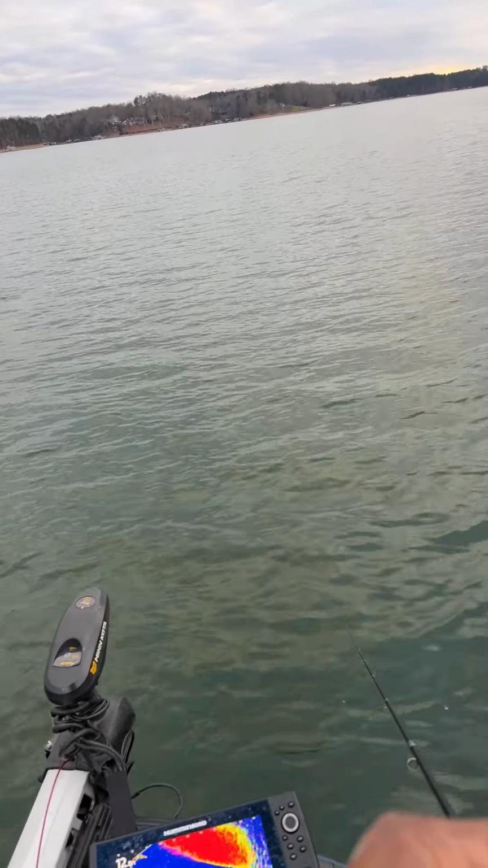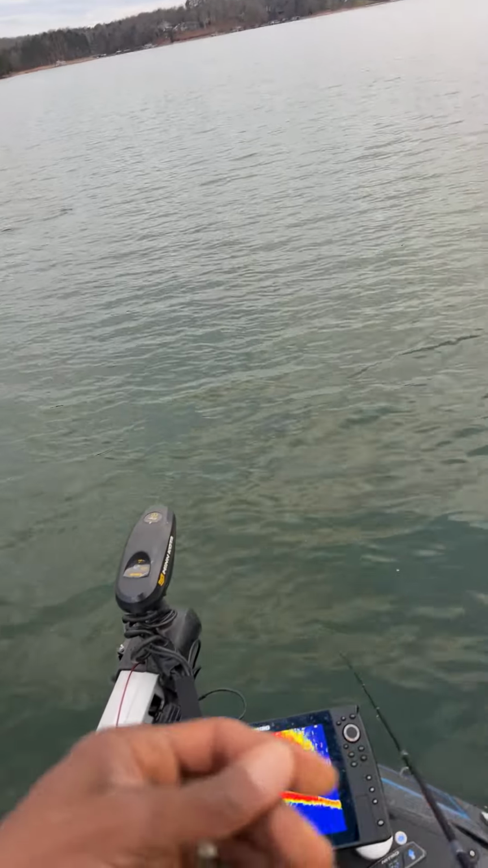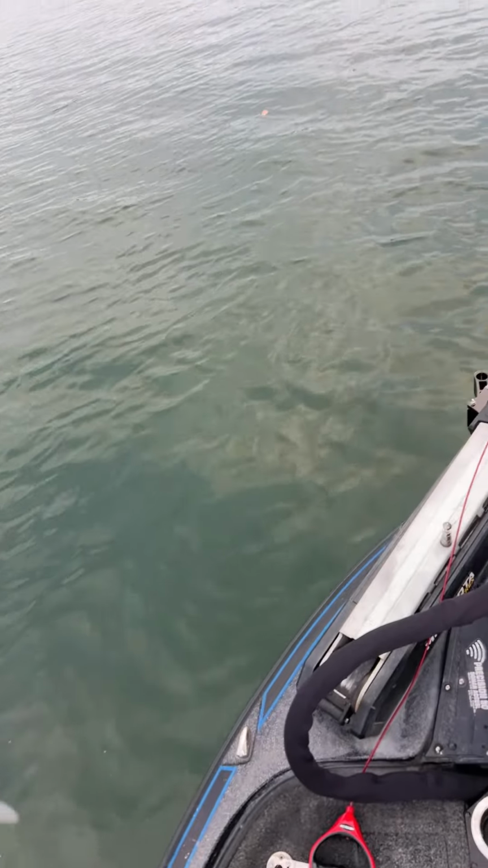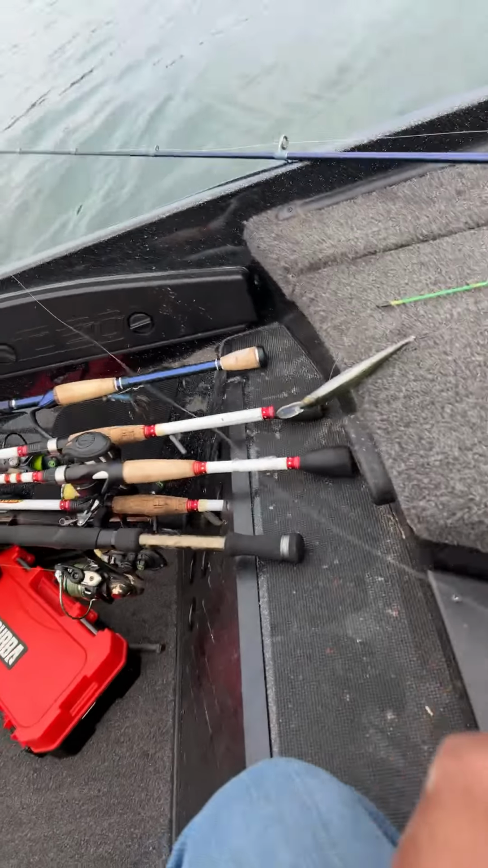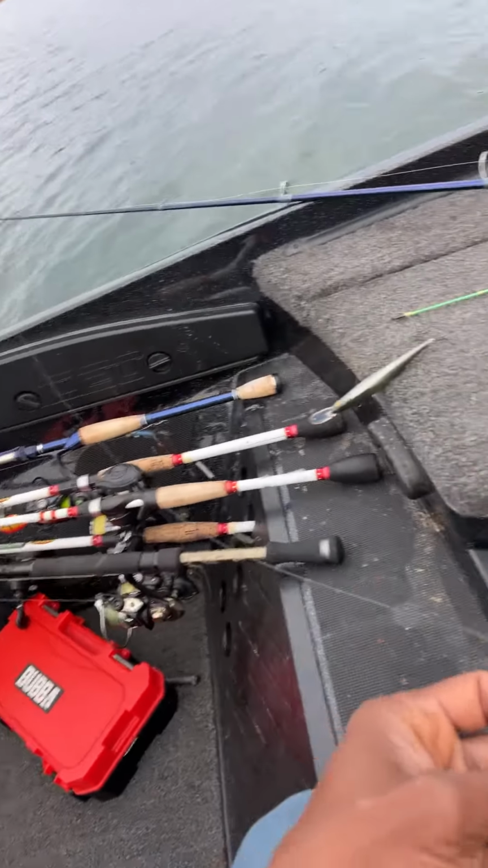So I took the time to respool my reels. Is Frisco in the chat? Is he hearing that? Check it out, Frisco. Some bright new line. Got the spool filled all the way up, so my cast should be good. Now watch me make my first cast and the line gets all knotted up. But I tied everything up, respooled it, so we should be good to go.